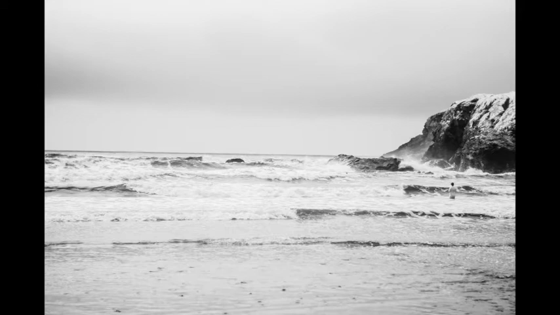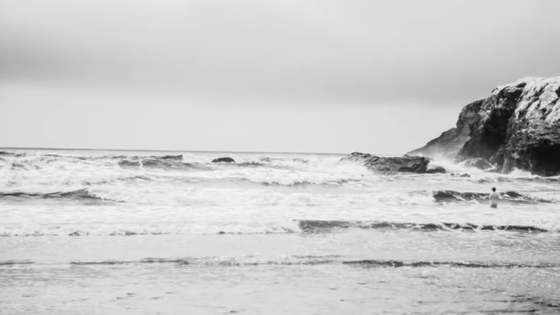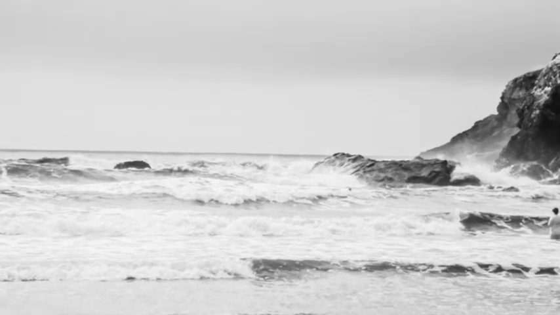As you can see, the sea and water seems to capture really well in infrared. And here's an example of some different editing I did to this image just to give it a bit more impact. I think this image has lost some of its softness and atmosphere through me editing it so harshly, and I actually prefer the original one, but it's really interesting to see just how many different looks you can get with different editing techniques.